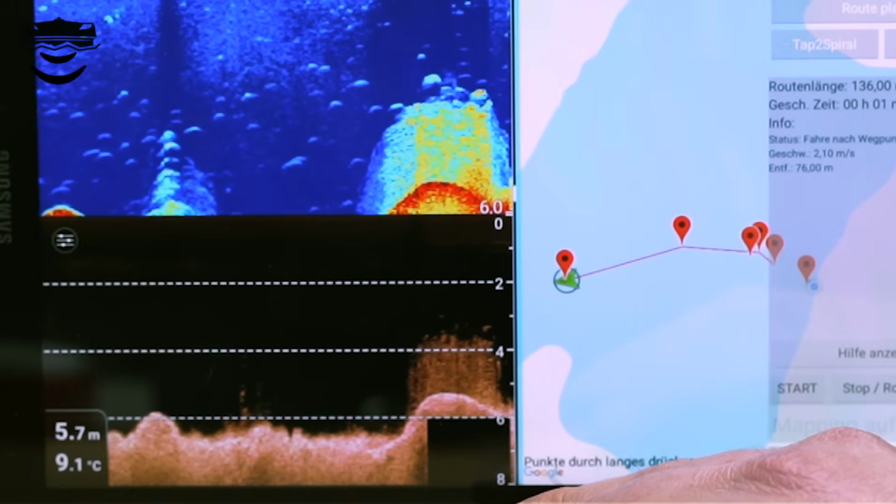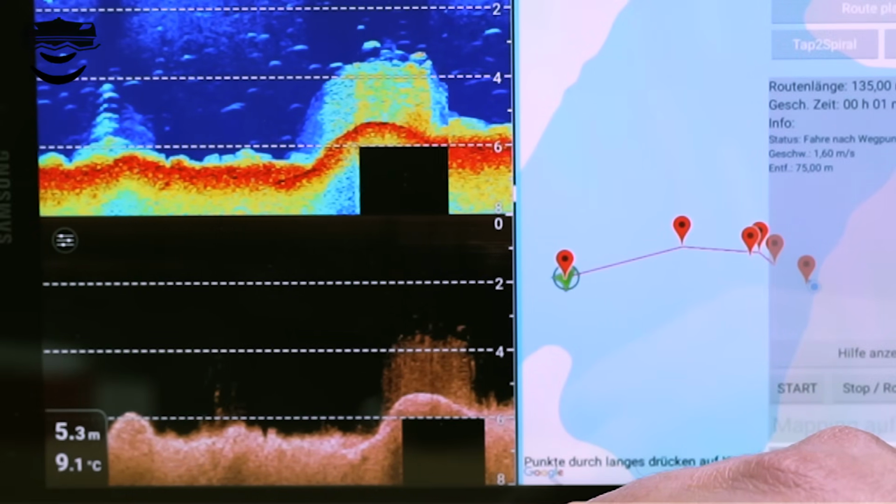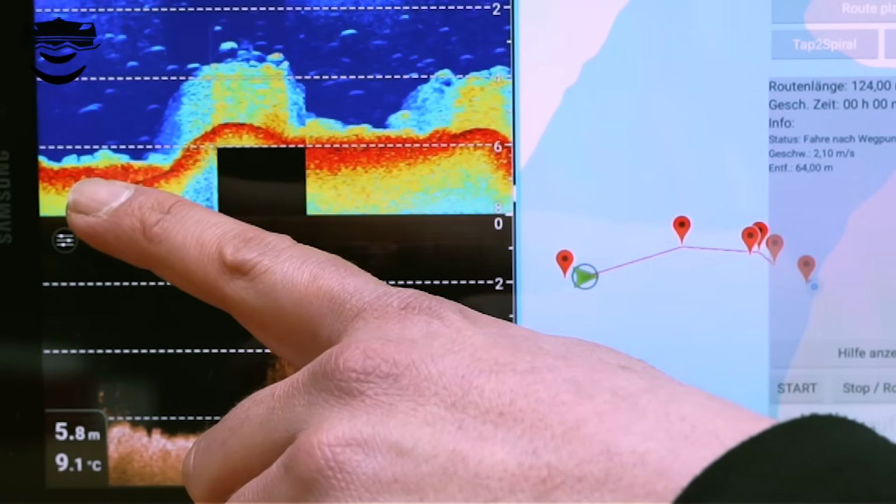If we now have a look on the Wi-Fish view on the lower screen, we can see a hard bottom shown as a clear white line. If we now have a look at this area here, you can see here's a lot of space for interpretation.